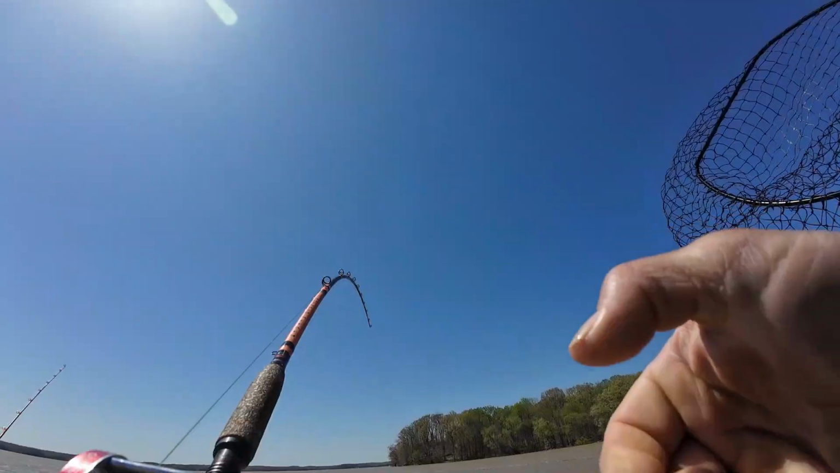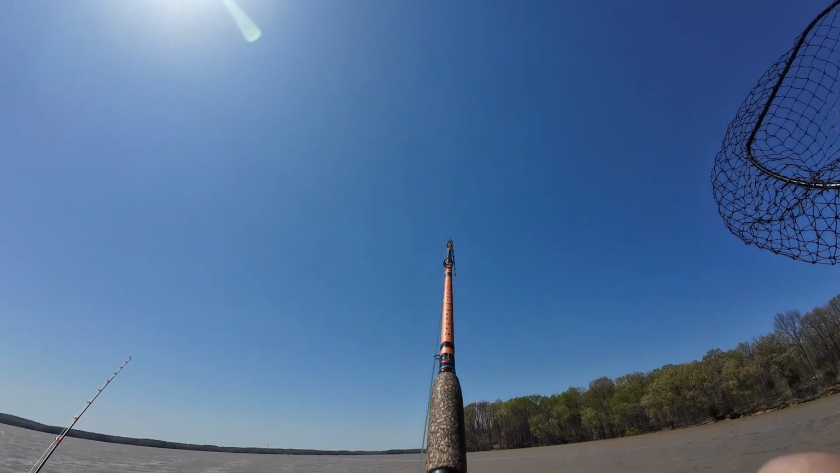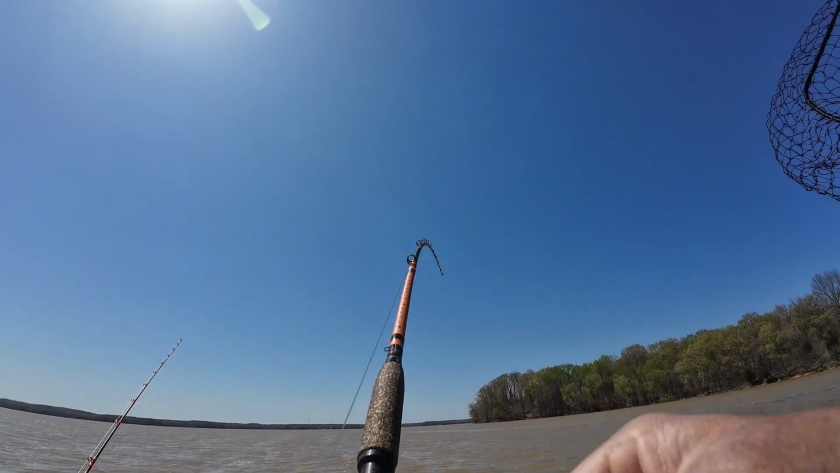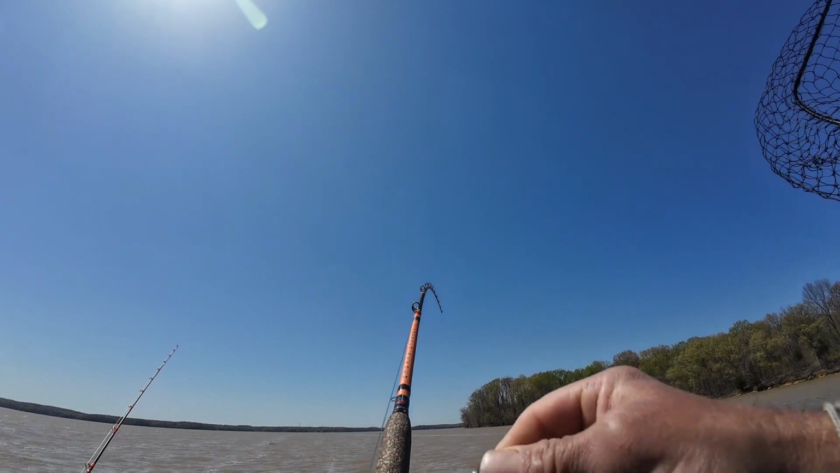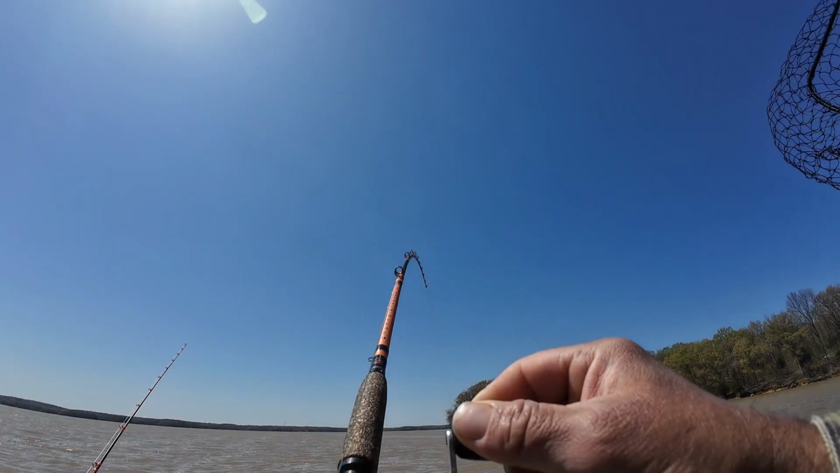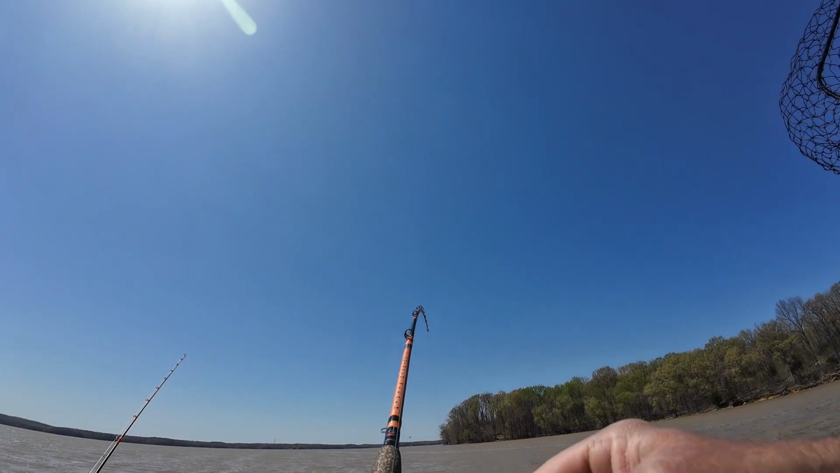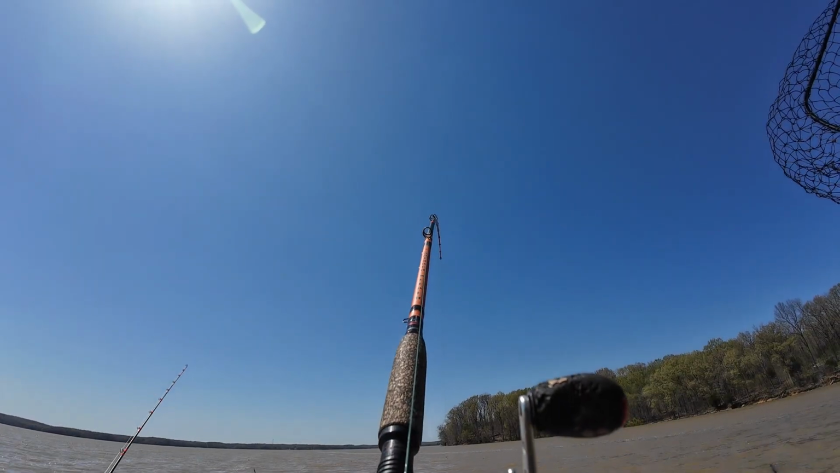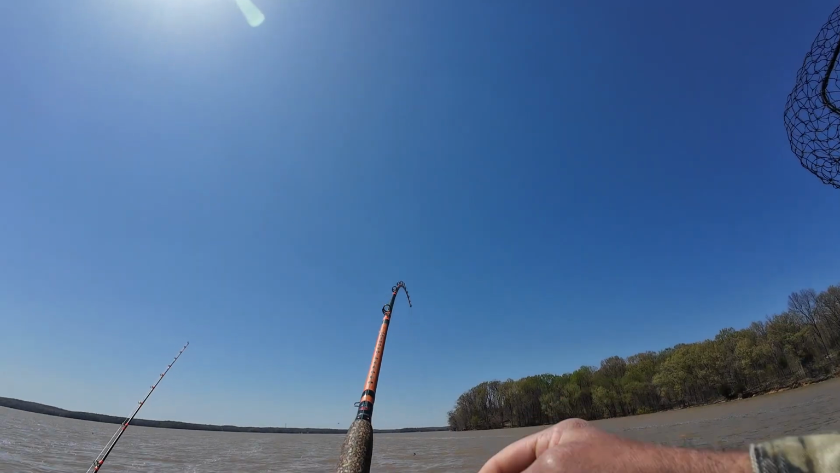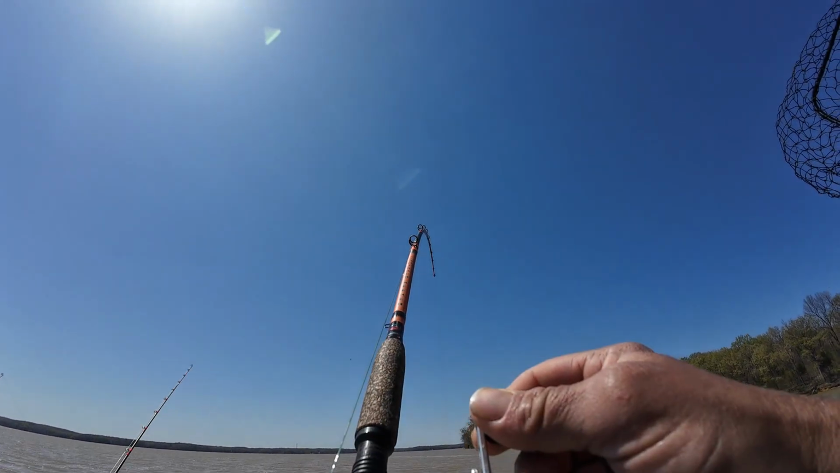God dog, he's taking off. Look at that thing strip and drag. That's a heavy fish. That's another good lake fish. Hard to say in this current.